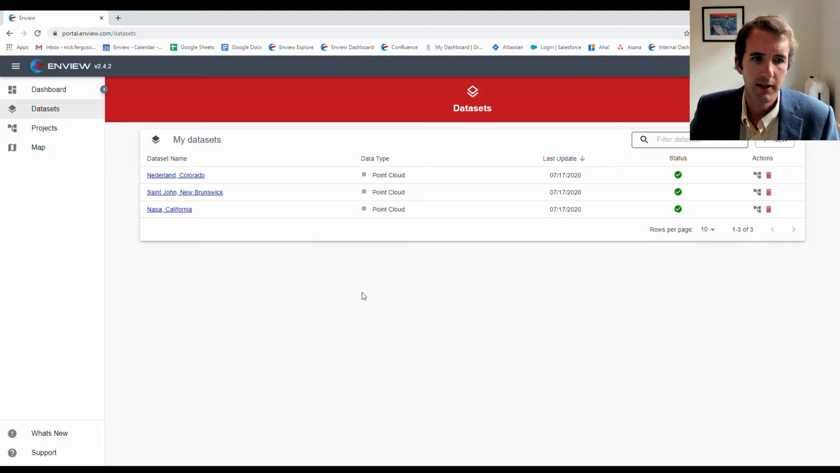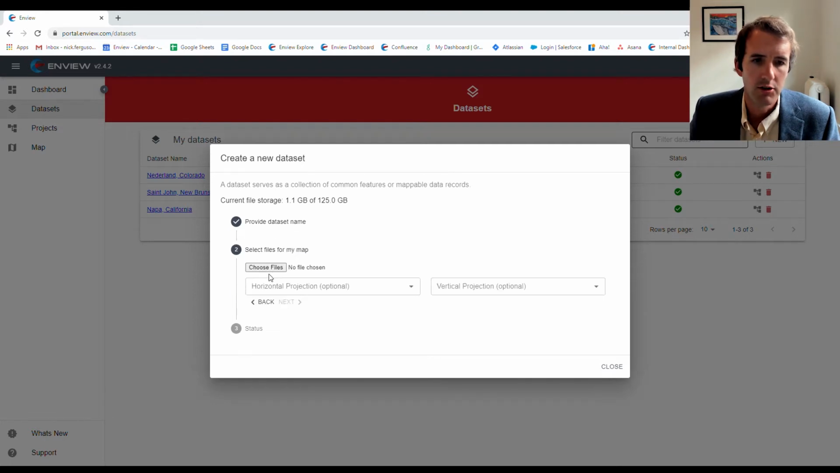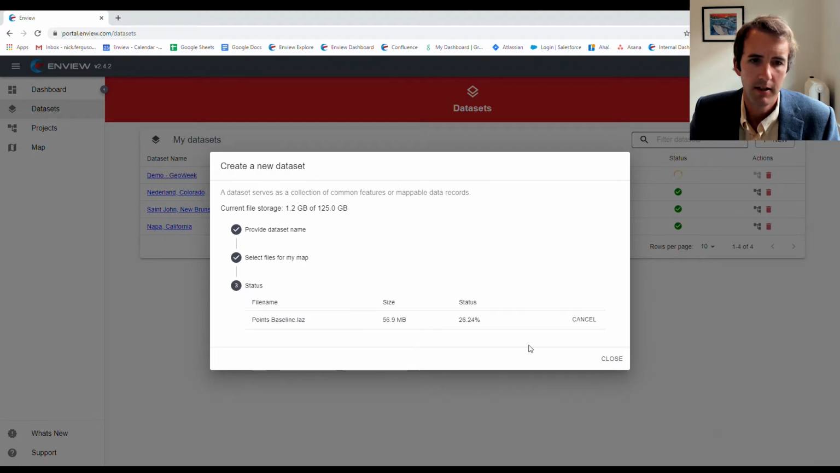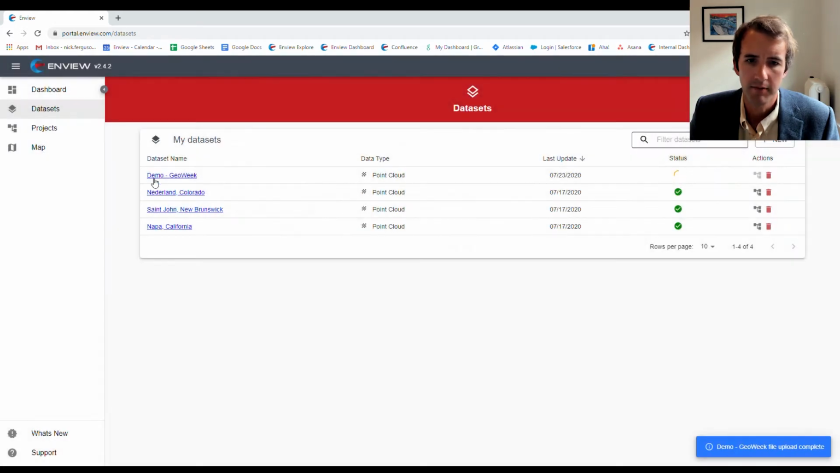So let's have a look at Enview Explore itself. Firstly, I go into the dashboard here. What I'm going to do is add a new data set. So let's call this one Demo Geo Week, and let's find the file. Here it is. It's going to auto detect the SRID EPSG code. I'm going to upload the data set.